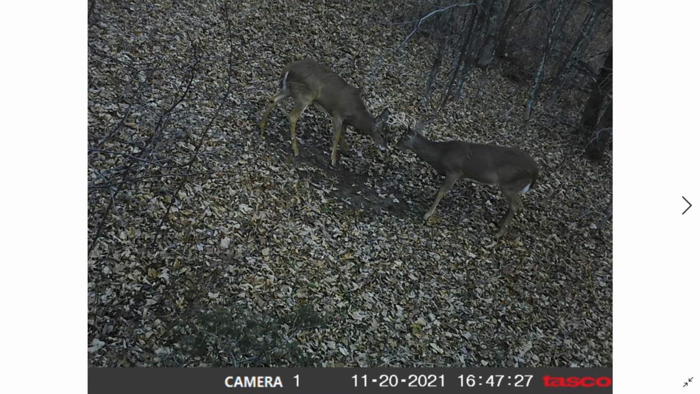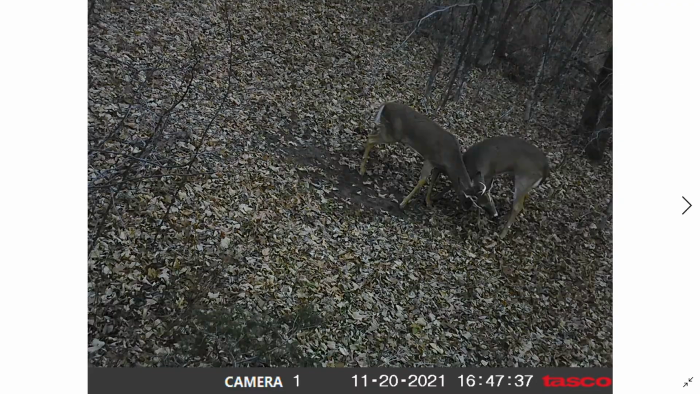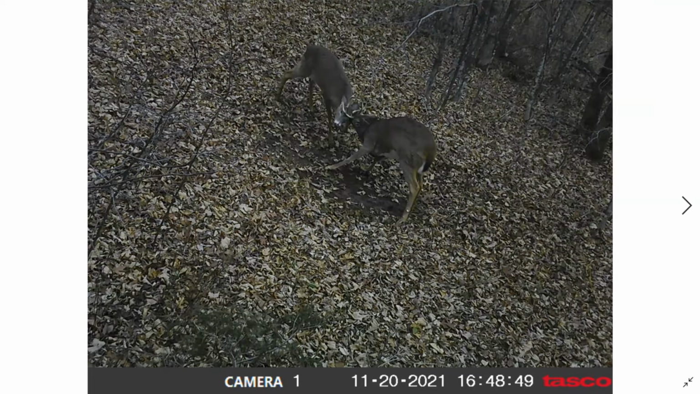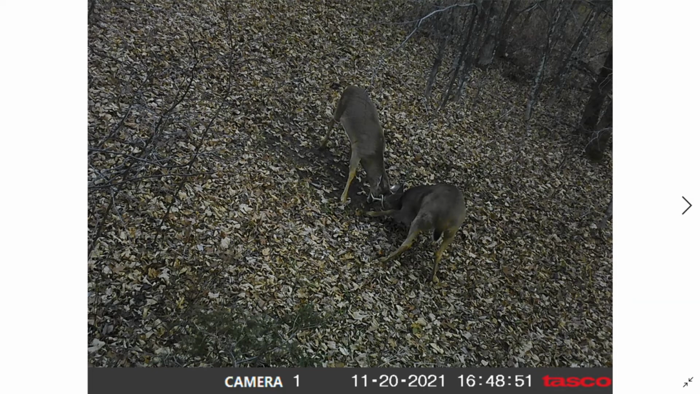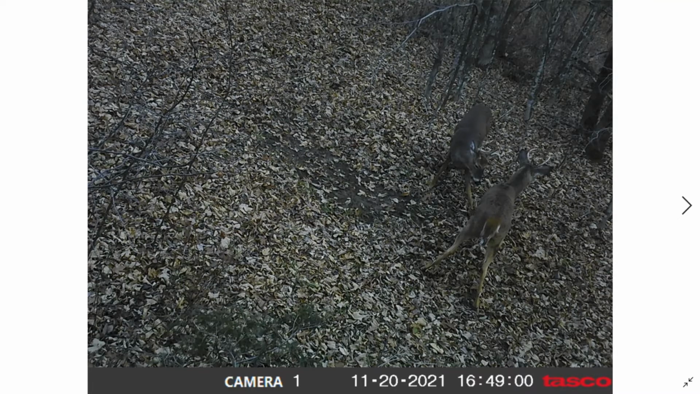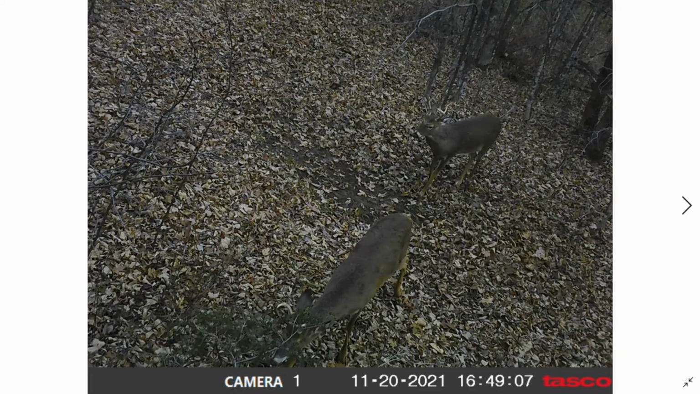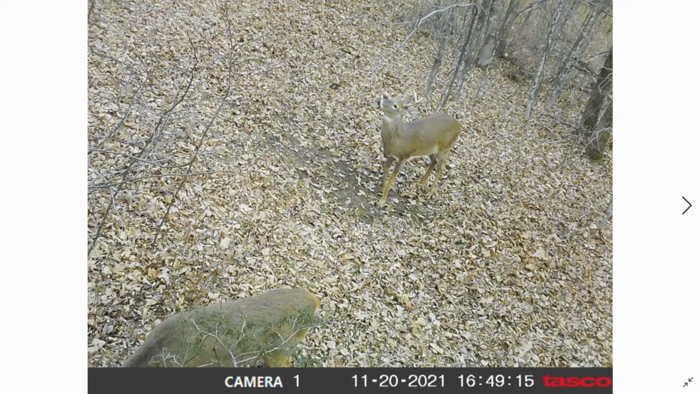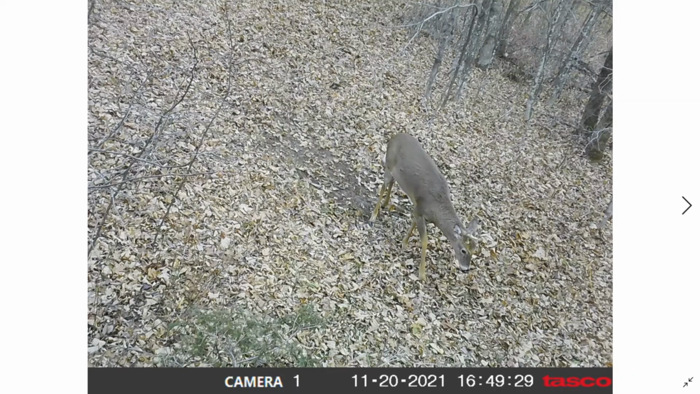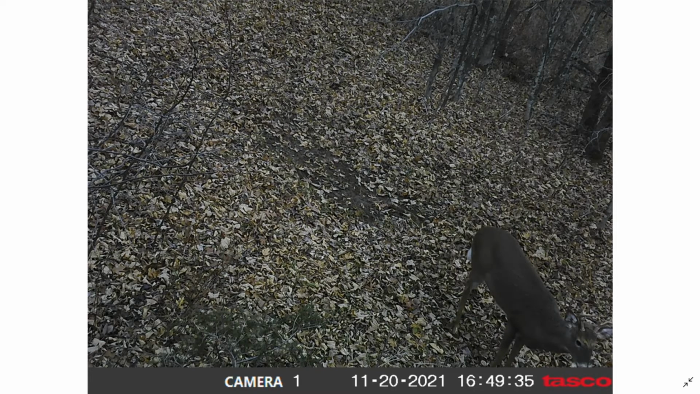It's one of the cooler sequences of photos I have, and it's gonna be fun to see which one of these little guys ends up the champion and the other one walks away with its tail between his legs. So there he goes, got his butt kicked. Probably by his older brother. So yeah, pretty cool series of photos right there.